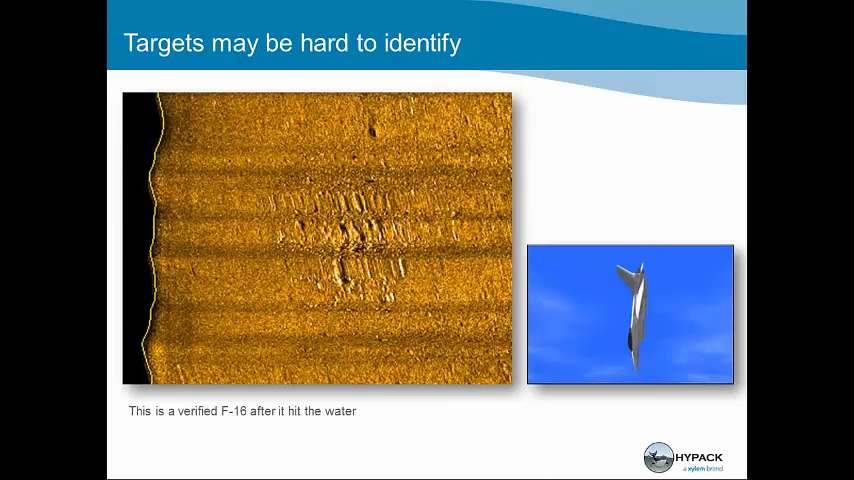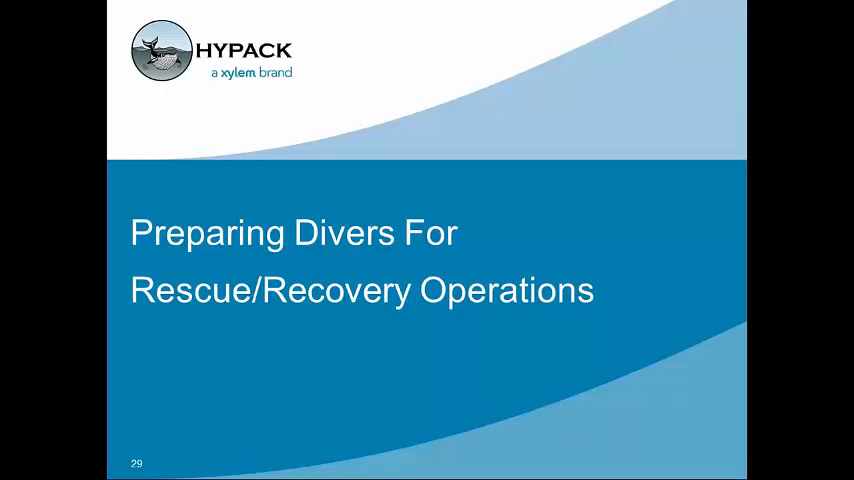It's very important to note that everything around it looks different, and that's how you're going to identify when you have a target, if you know what the bottom looks like and something doesn't look similar to what you've seen before. So I keep referring to putting divers in the water.